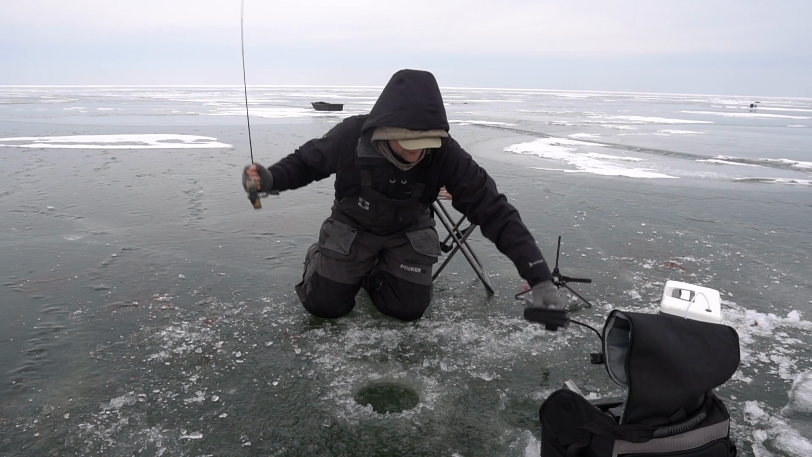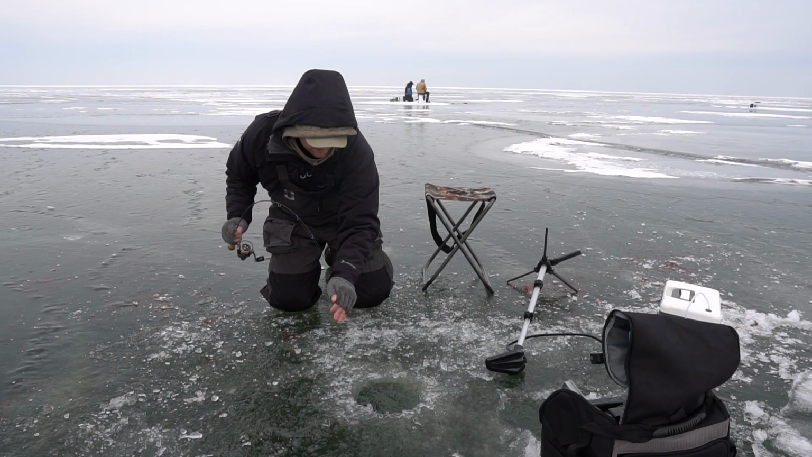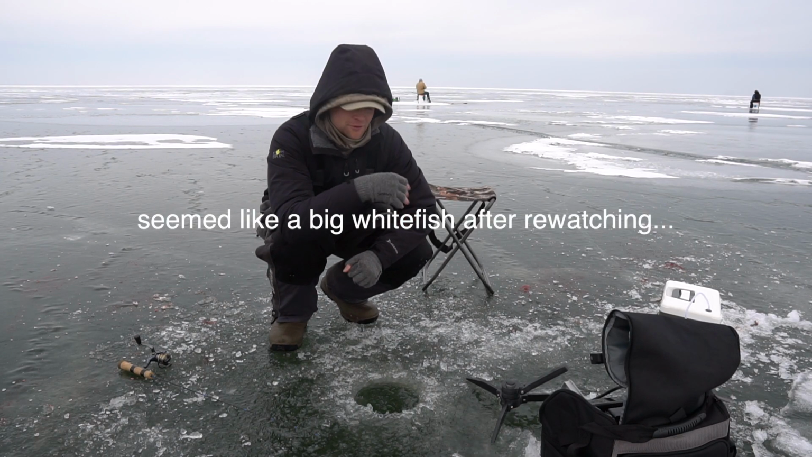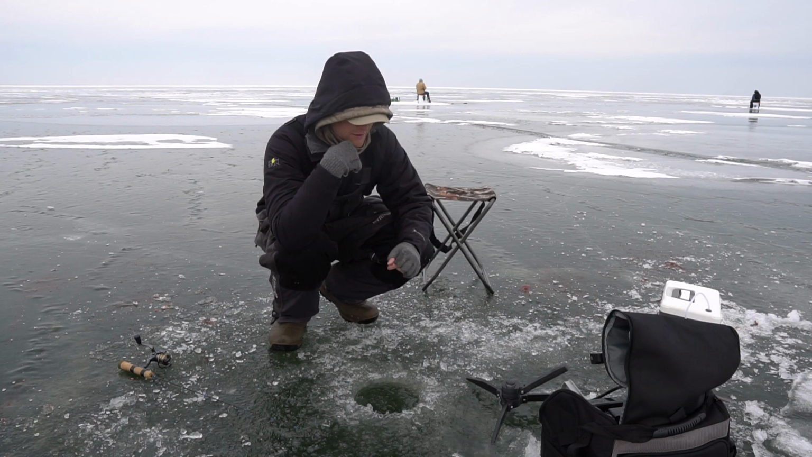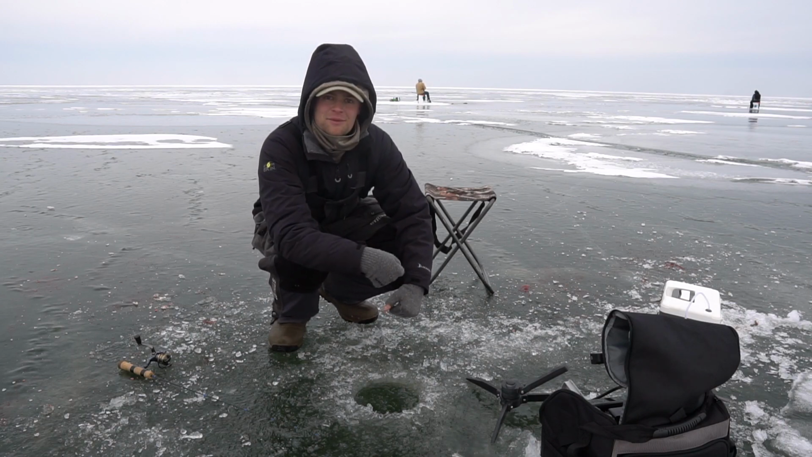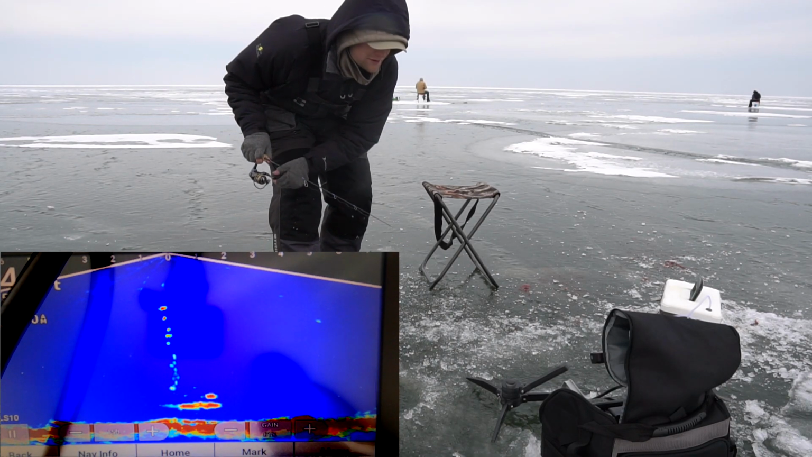Oh, my line's wrapped. I don't know if that was a whitefish. That could have been a walleye. But that thing ran, wrapped the deucer, and then I got that out. Pretty sure it ended up on the bottom of the ice, and I just saw the jig drop down when I broke off. Start recording, the fish is right on me.